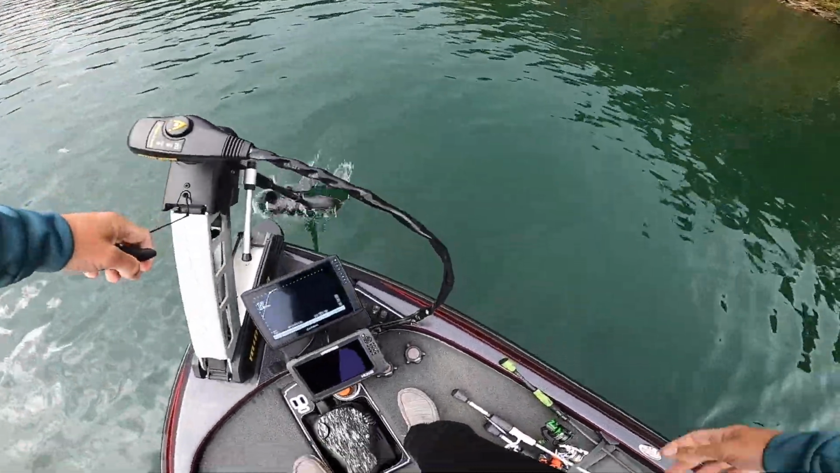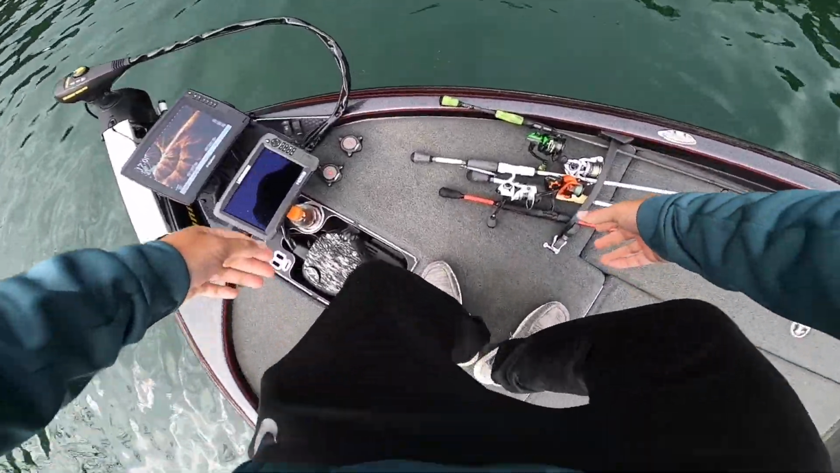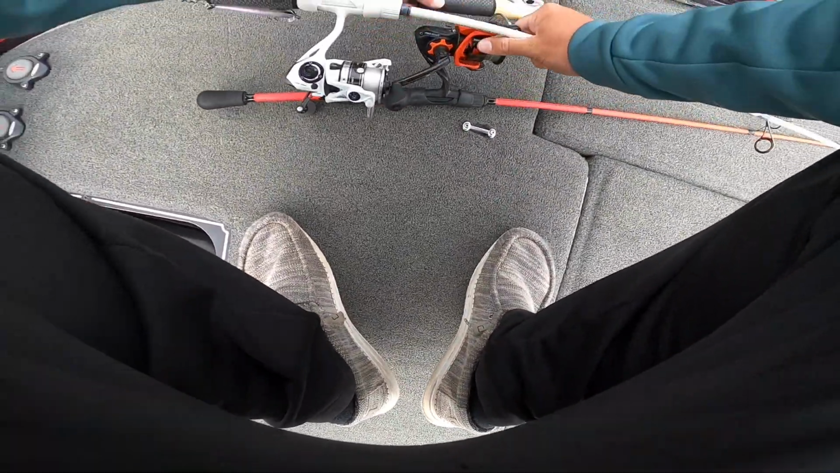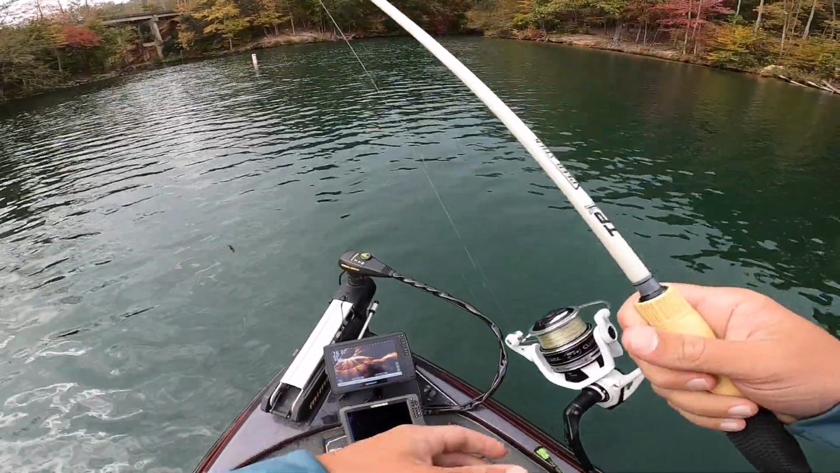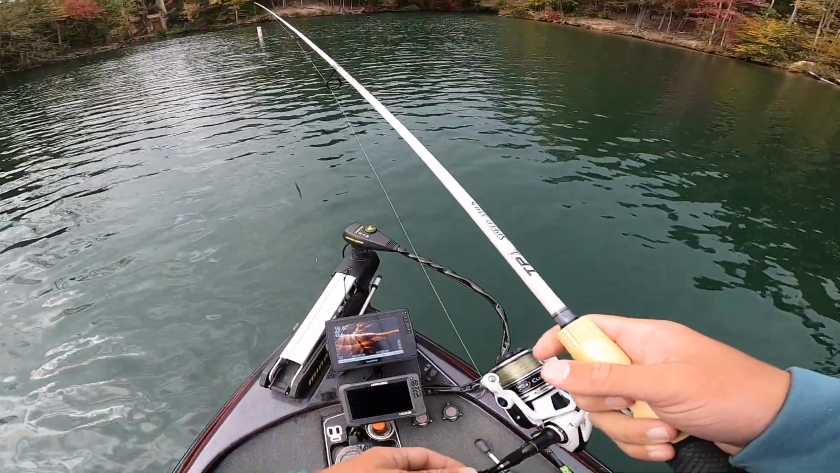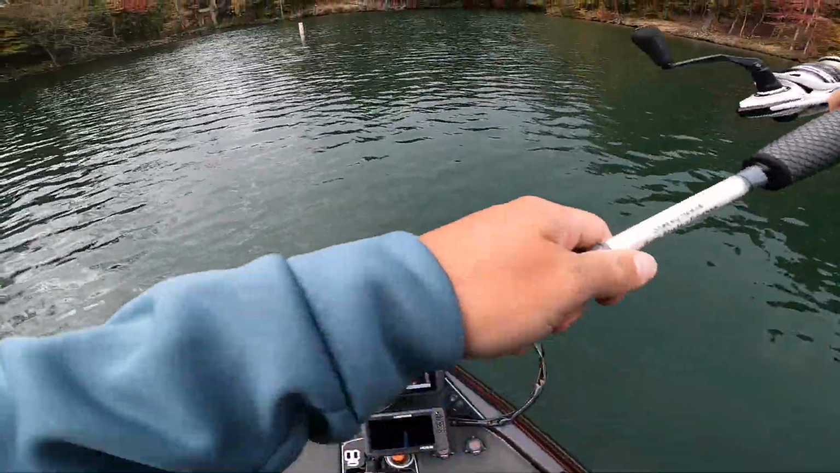If these don't bite, then we know that they're not feeding, because these were biting earlier like crazy, so they should be biting good still, I would think, especially since they're a little bit more shallow. But we'll see if they're even still here. Yeah, there's some here.